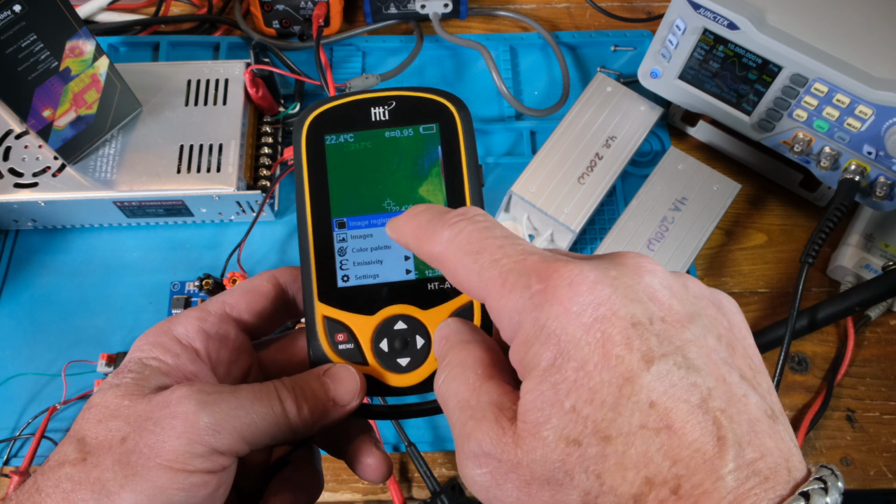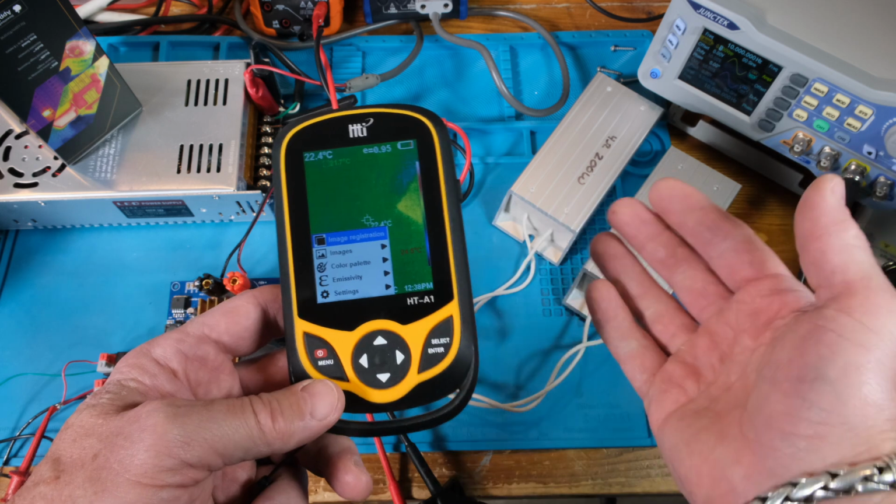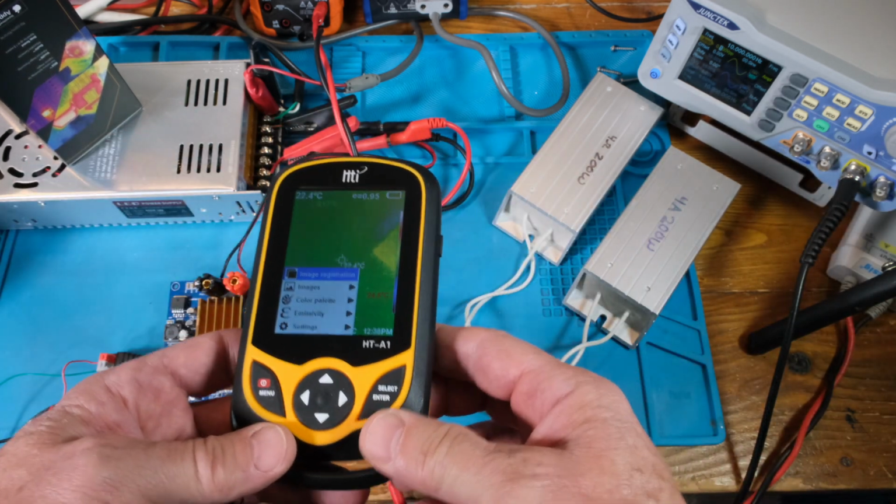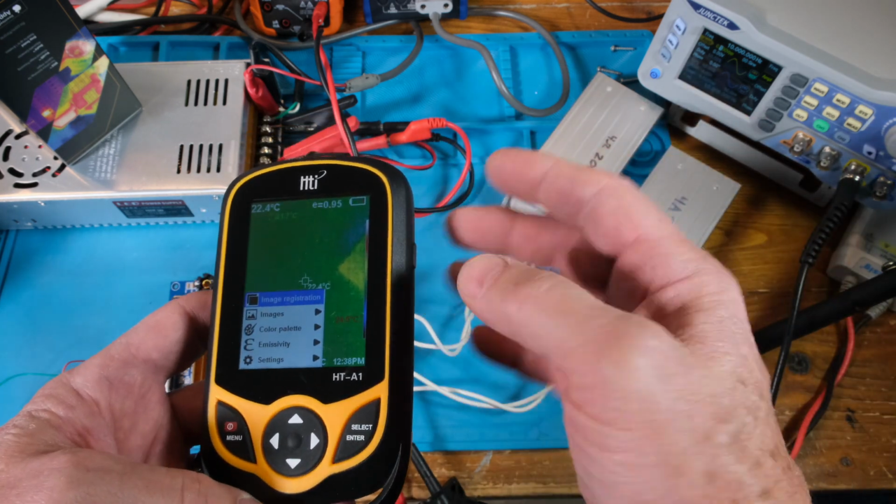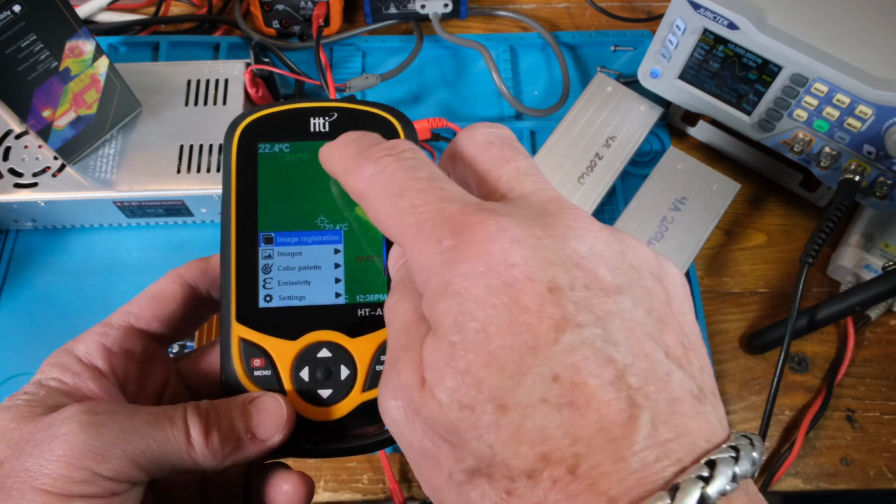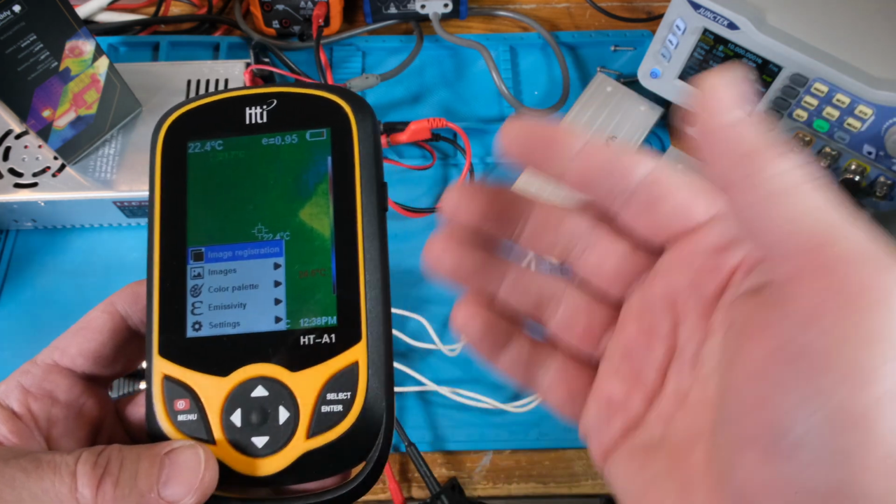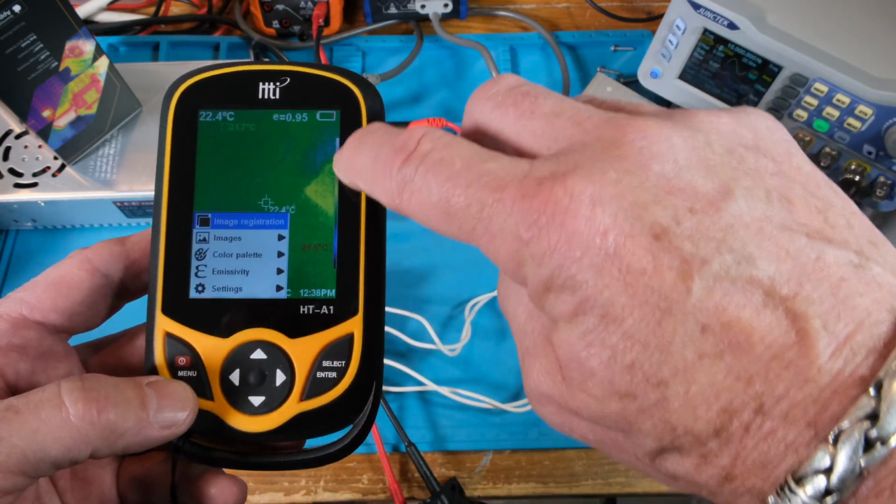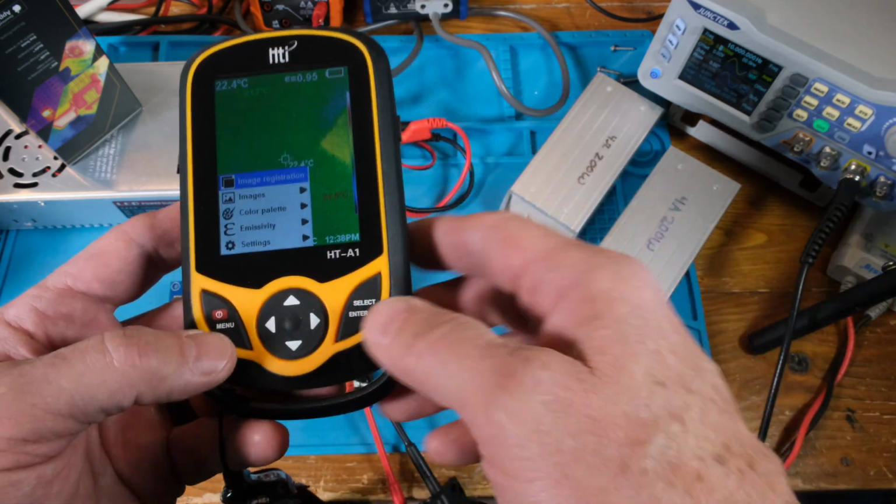But just quickly, it has images, color palette, emissivity. That's like when you have a reflective surface, like these aluminum surfaces. So you have a shiny setting, and then you have kind of a matte or a dull setting. And so you can set up this guy right up here to adjust for what kind of surfaces you have. And then you can see the scale right here, the thermal scale along here. And up here I have my temperature.